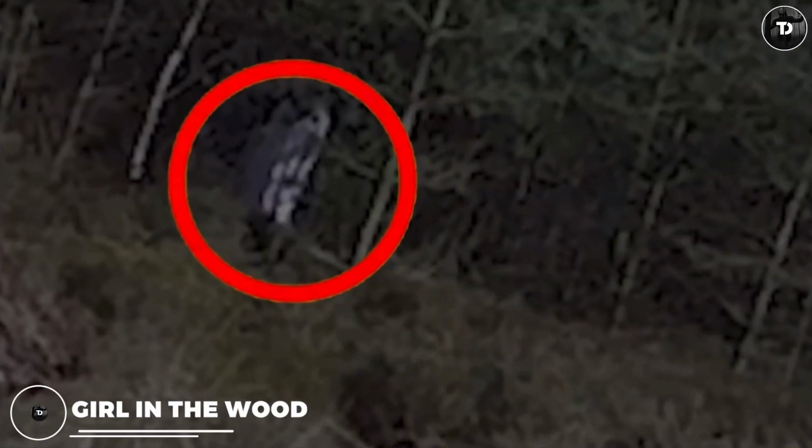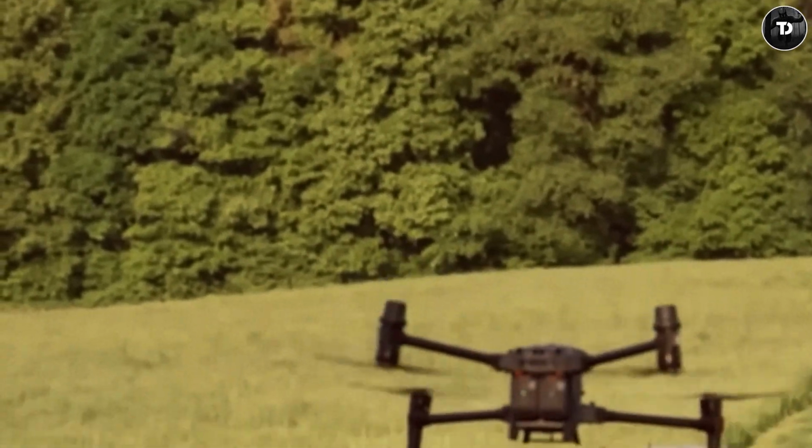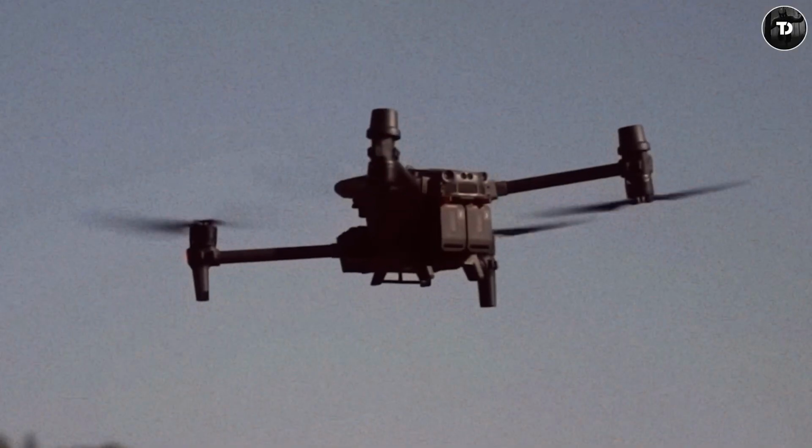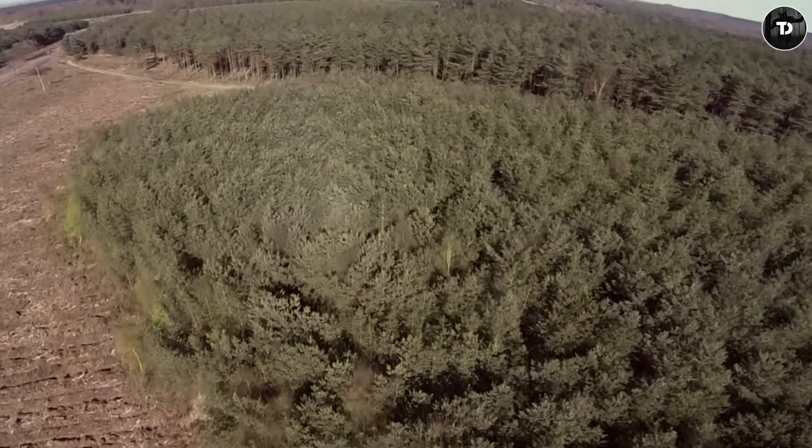Girl in the wood. Two friends bought a new drone and they wanted to test how it works and how long the drone is able to capture. So they decided to move near the dense forest and check the drone.